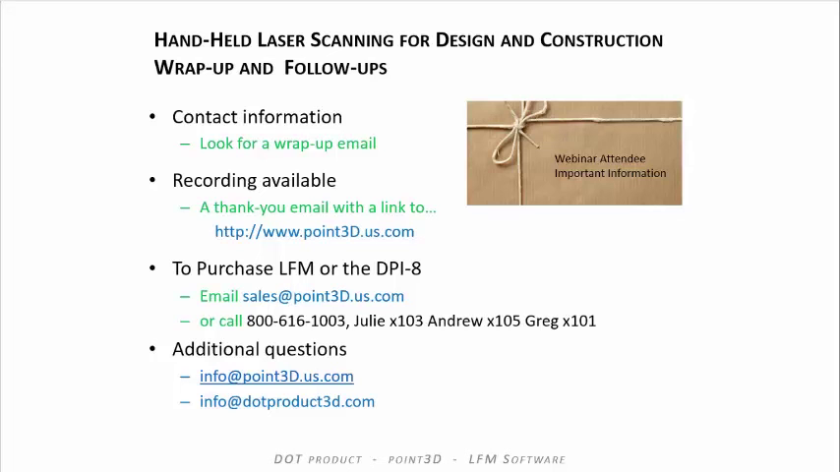Typically the way that we do this, we'll create a sub-register group. We'll move the scan that we want to use as the reference scan into that group. And then we will manipulate, align the DotProduct scan to get close, and then run cloud-to-cloud registration on that group, and it'll tighten it up.